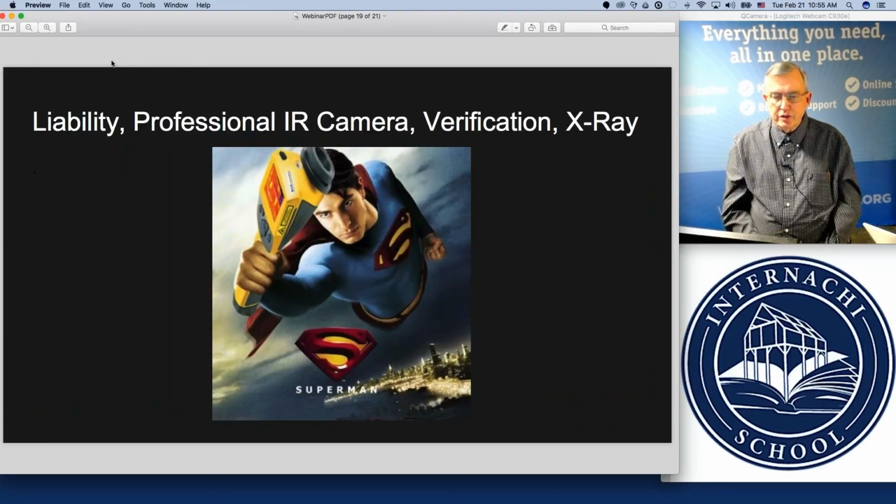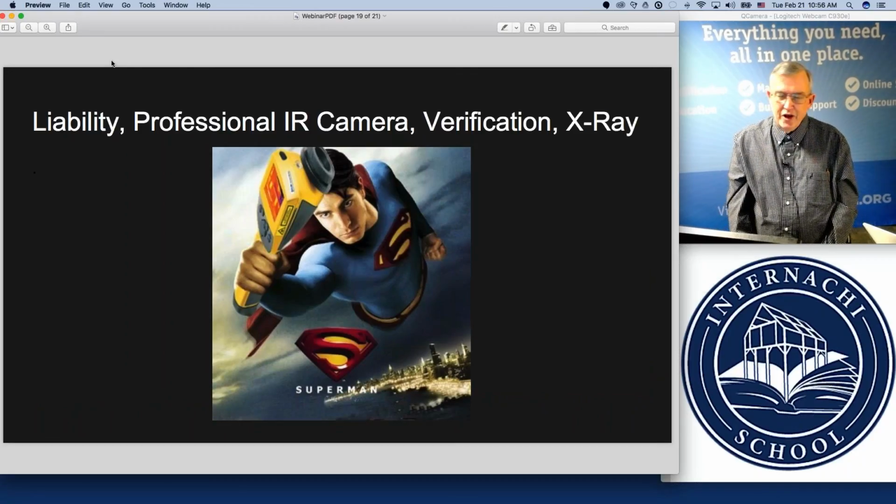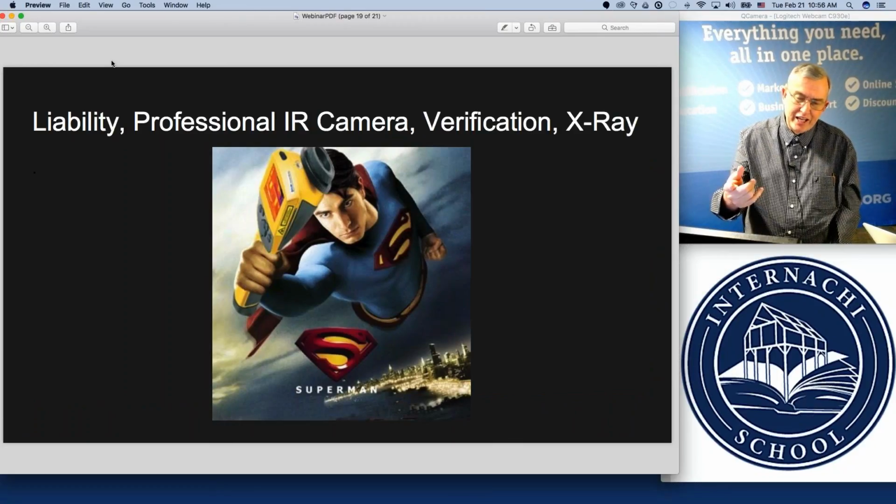The next picture is a picture of Superman with an infrared camera. That's what I used to look like before I got married. No, I'm just kidding.